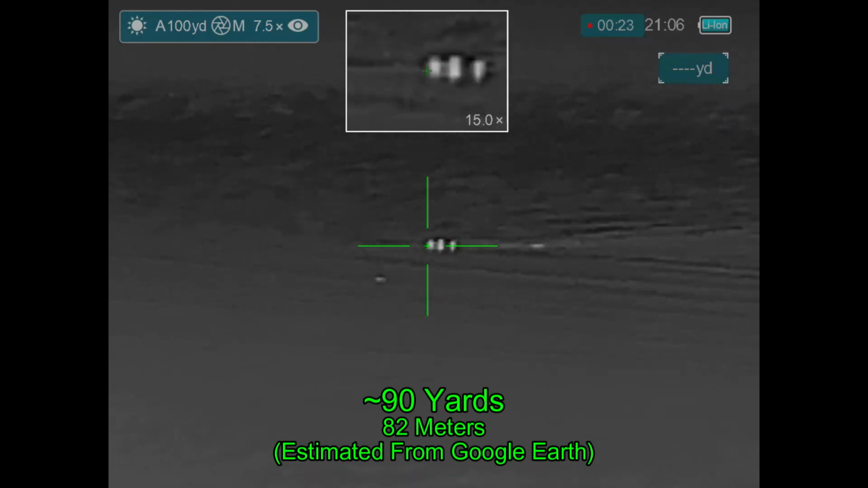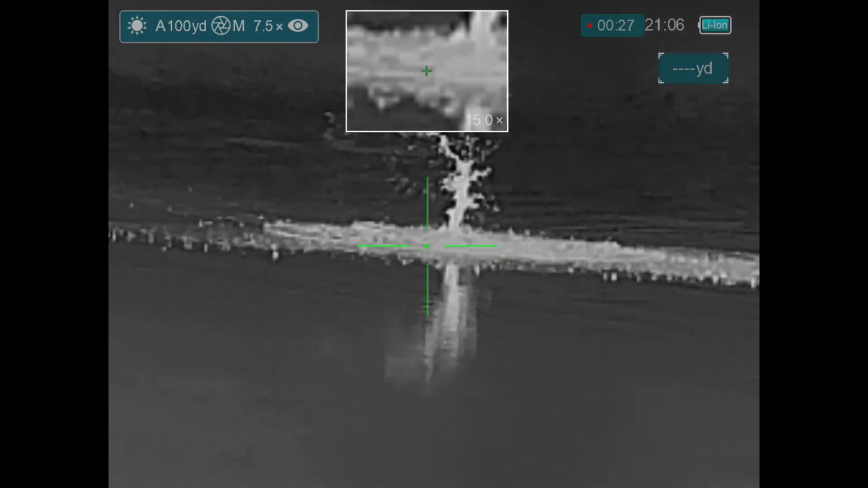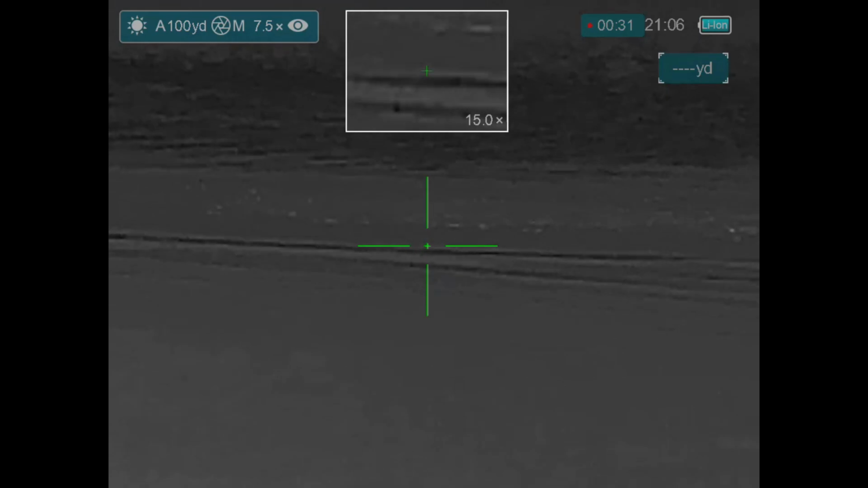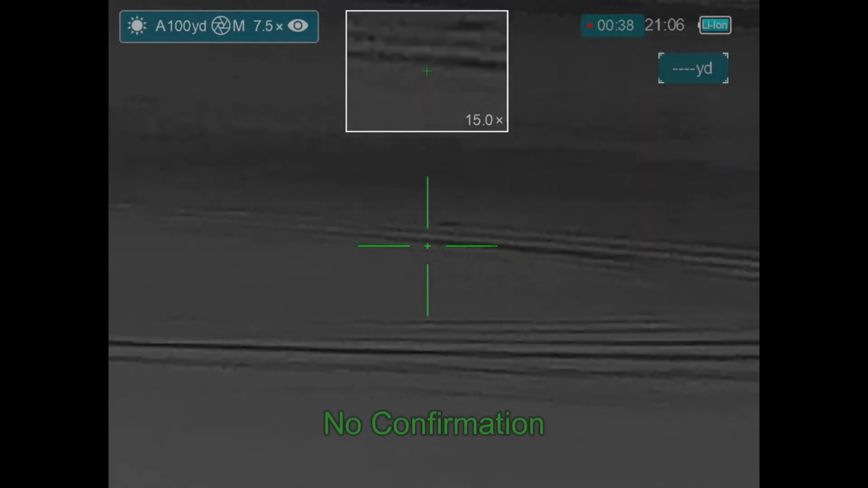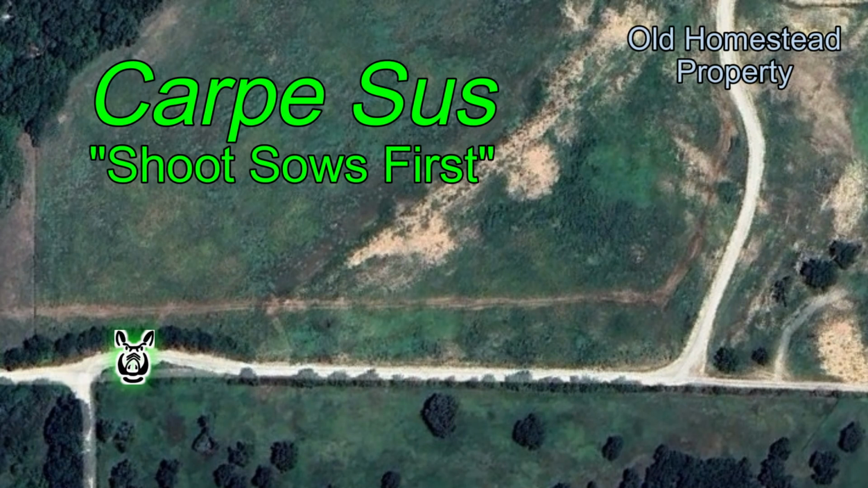I can't use the laser rangefinder because it bounces off the water. So even if the laser rangefinder gave me a distance, it would probably be something on the far bank and not of the beaver itself. I waited for about 30 minutes, never saw this beaver come to the surface, never saw it float up, and so this is unconfirmed.